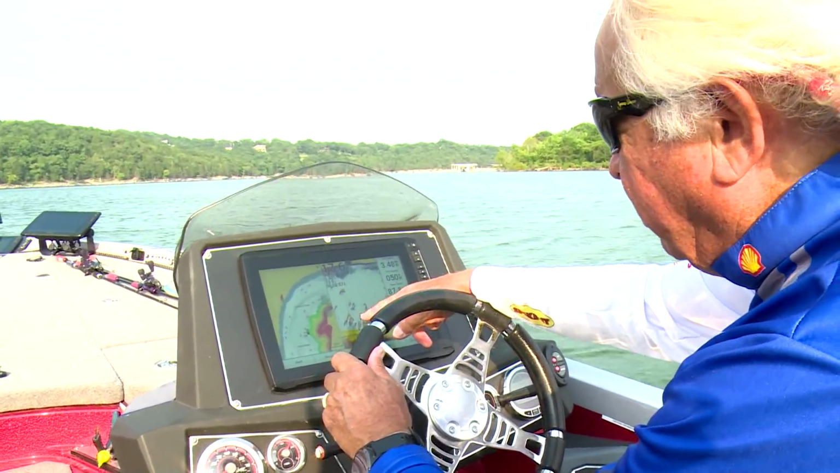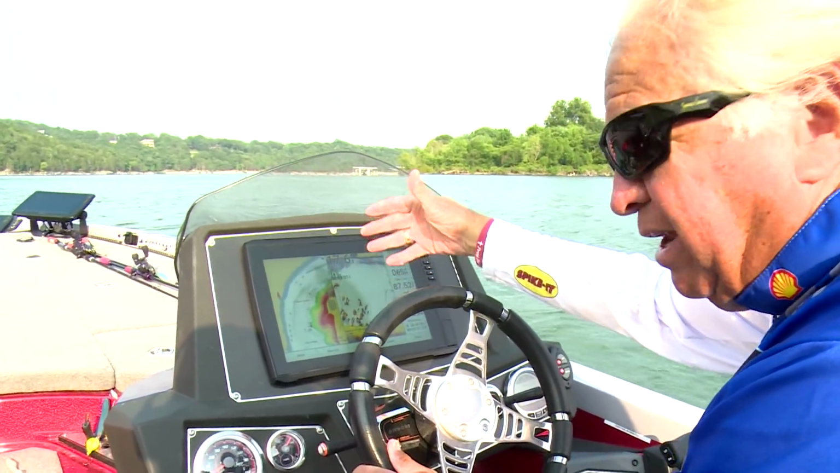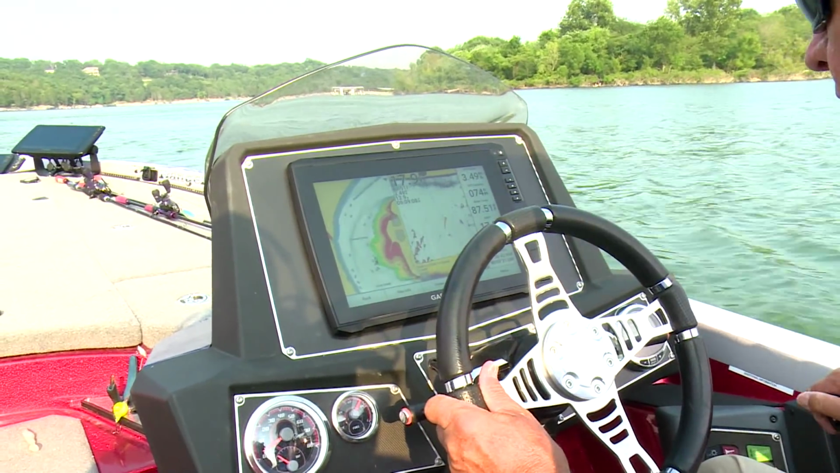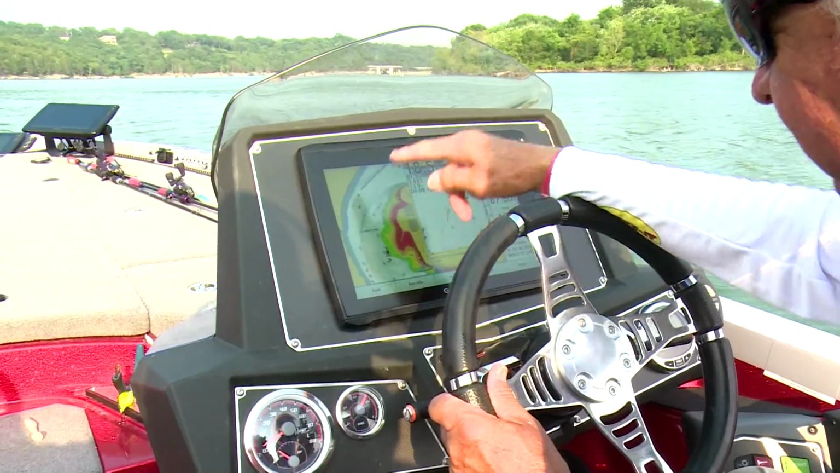And if you look over here now, this is the way I like to run it, with a chart on one side of my Garmin and then a down scan of some sort on the other side. You can see all these fish. And this was right over here on that point. Well, I've got a waypoint there, so obviously I've caught fish there before. But here's another identical situation, 15 down to 23.